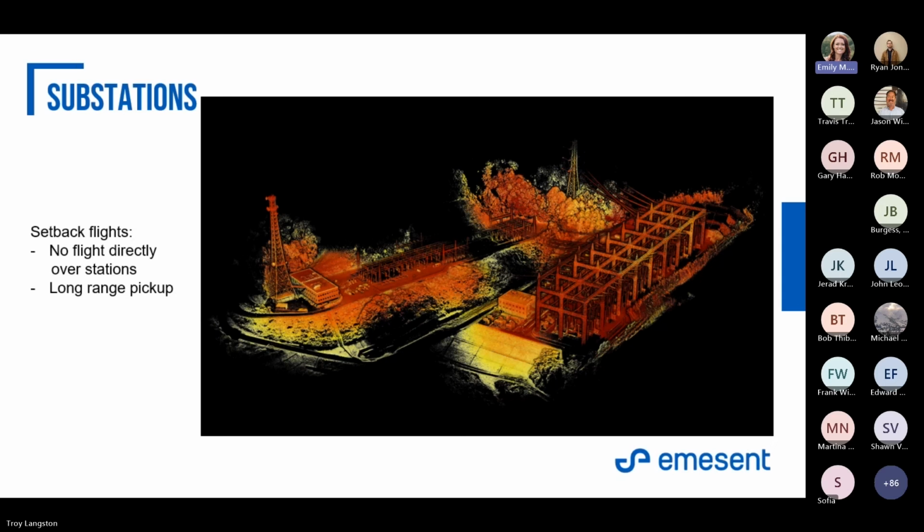Substation work, understand that there's a little bit of a setback there. They're very complex, a lot of wires, a lot of infrastructure going on in there. With the Hovermap, you can walk it or fly it and still get this type of result, but you don't need to be real close. So you can get a setback of 50 meters and still get this type of result.